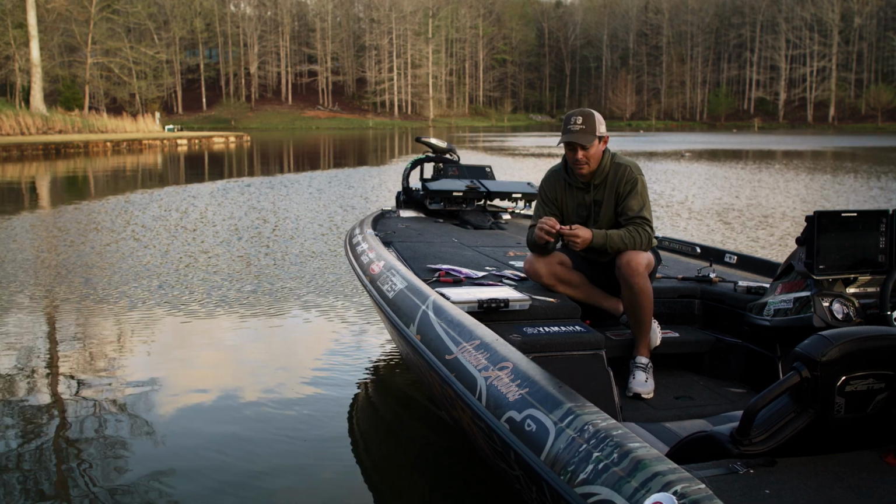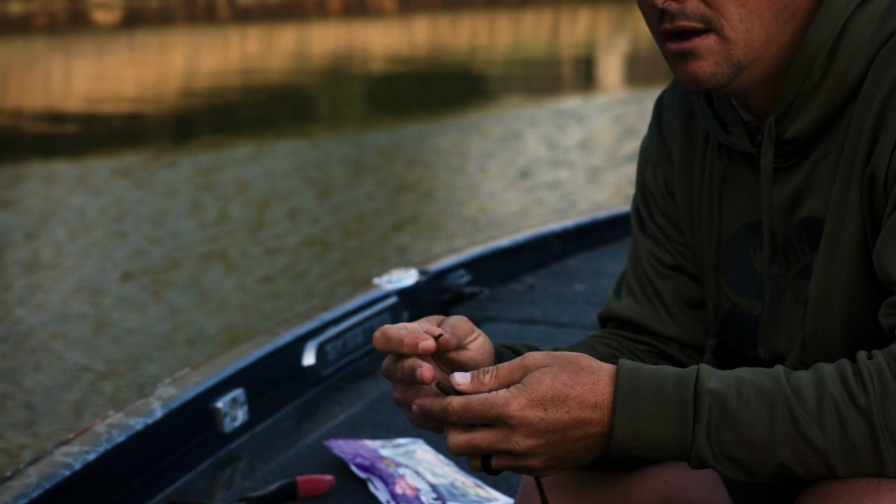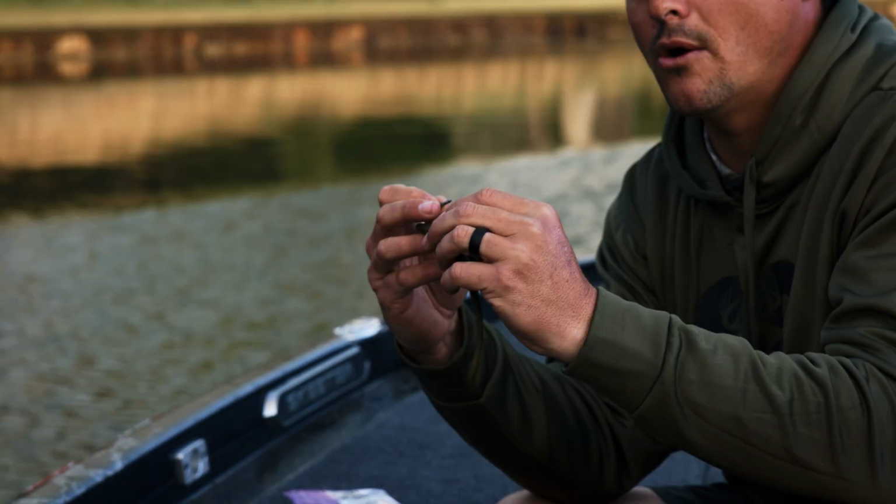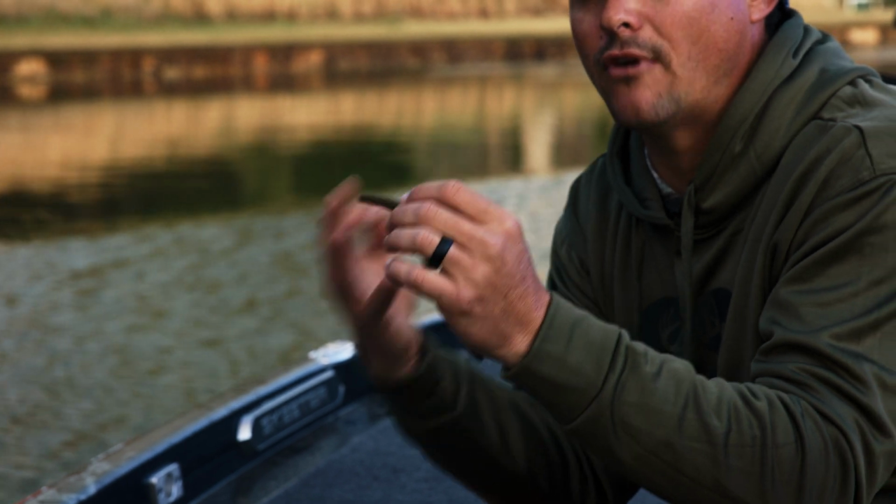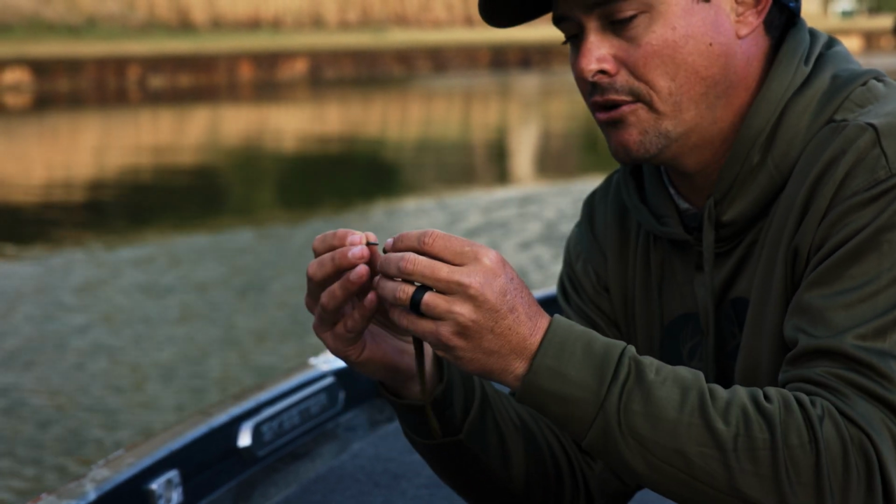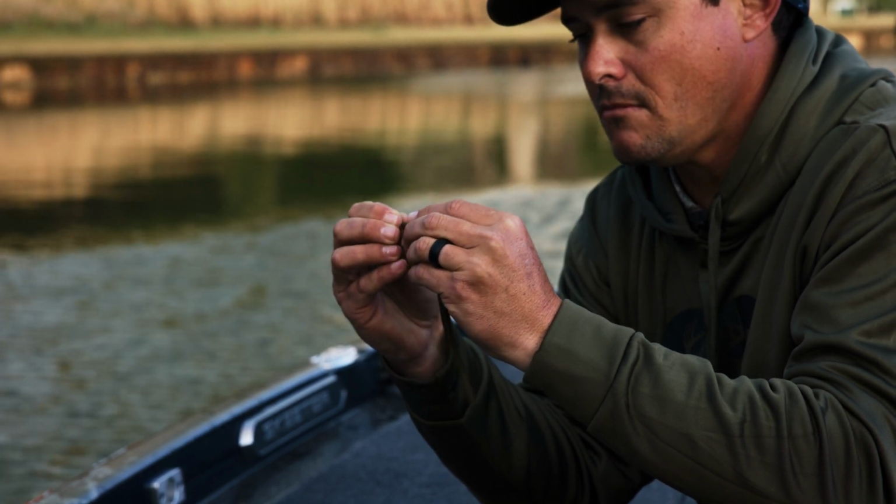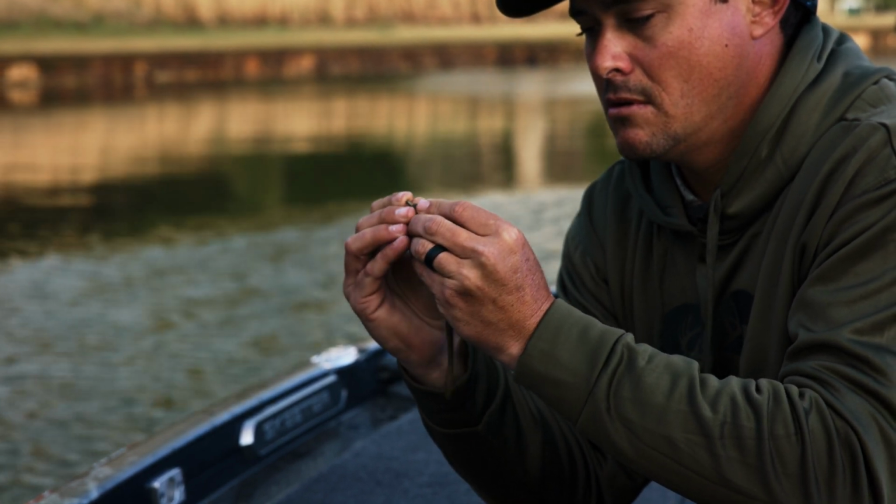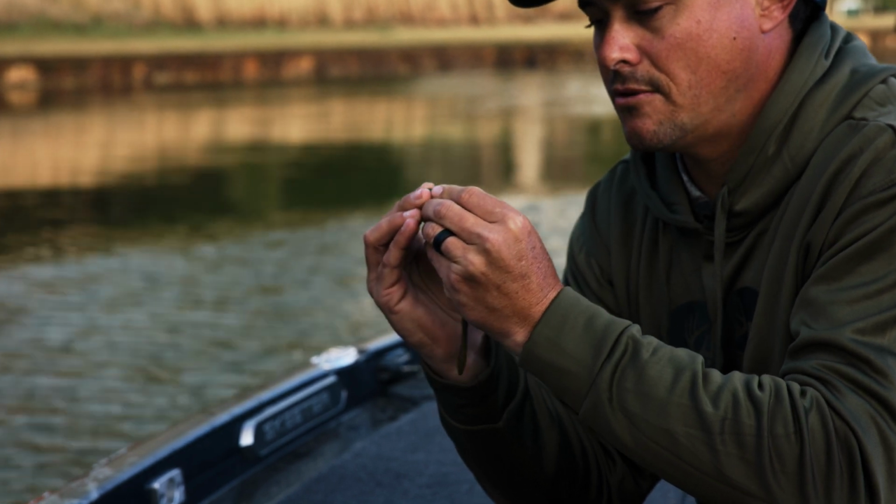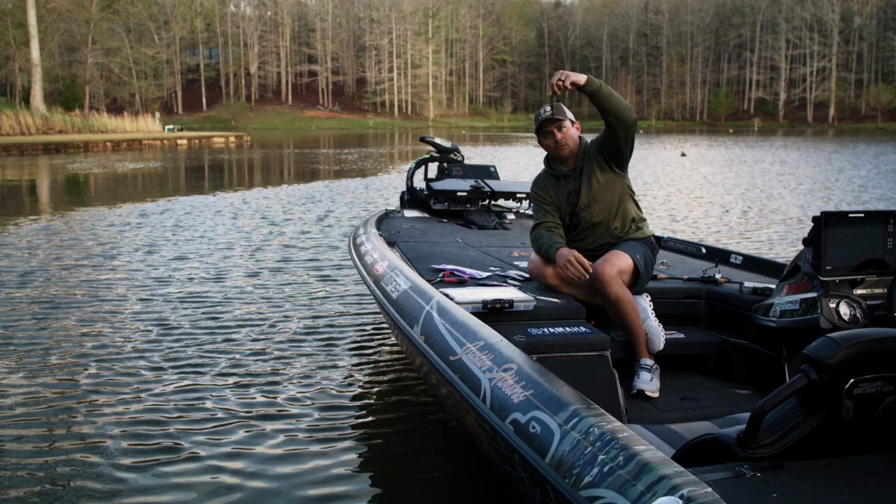Buy these off Amazon. They're not expensive at all. I do suggest using a tungsten weight. When you're using lead, it really stretches the weight way on down the worm, and it doesn't want to fall as straight and as quick. So I like to use a tungsten weight, and all you're going to do is just insert that straight into the end. Just like so, and you're going to hide it into the end of the bait, and that's going to allow that bait to fall really straight.